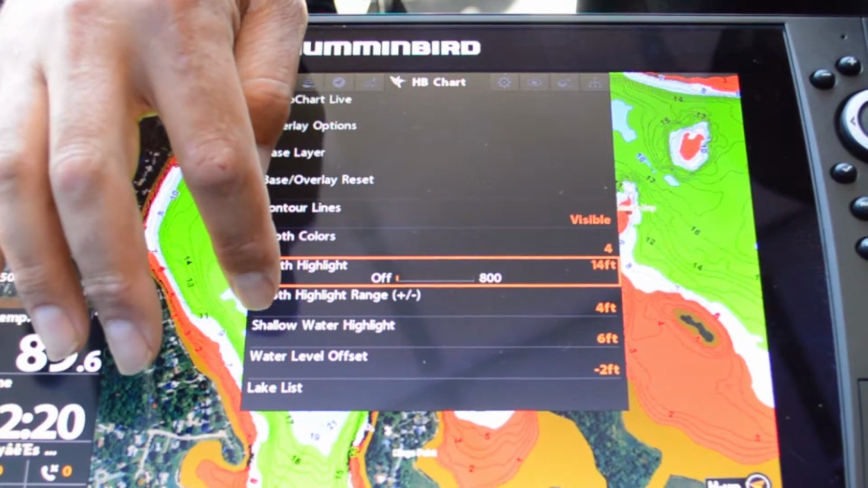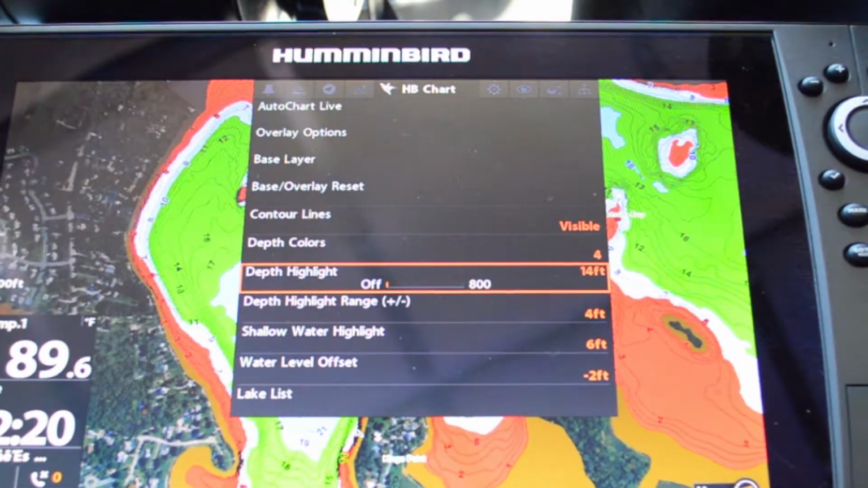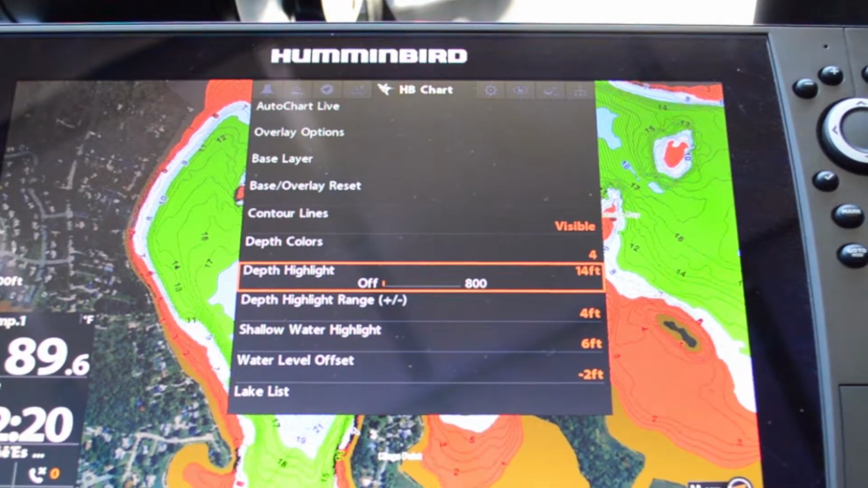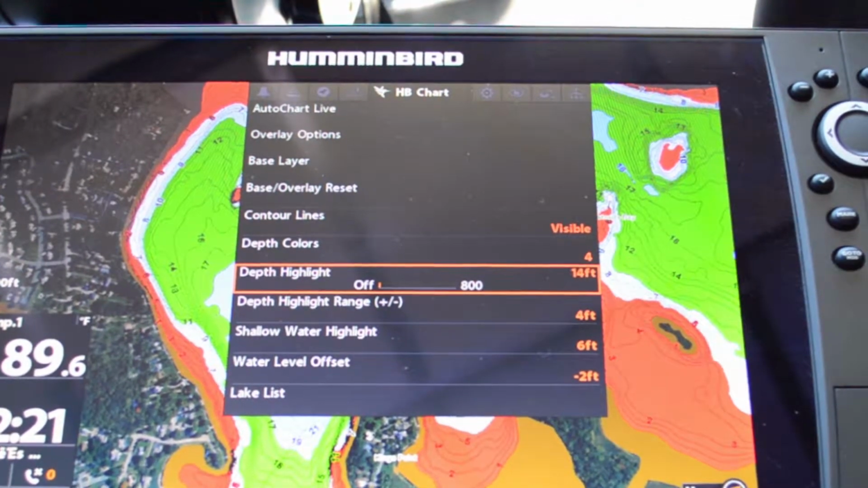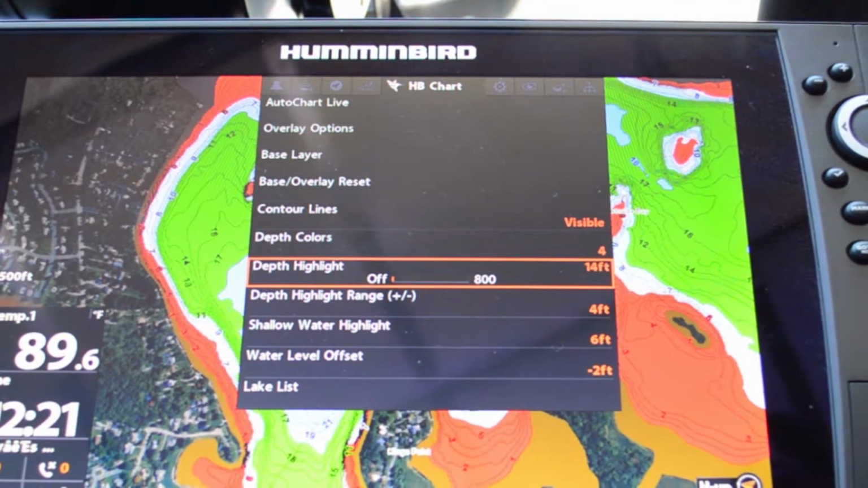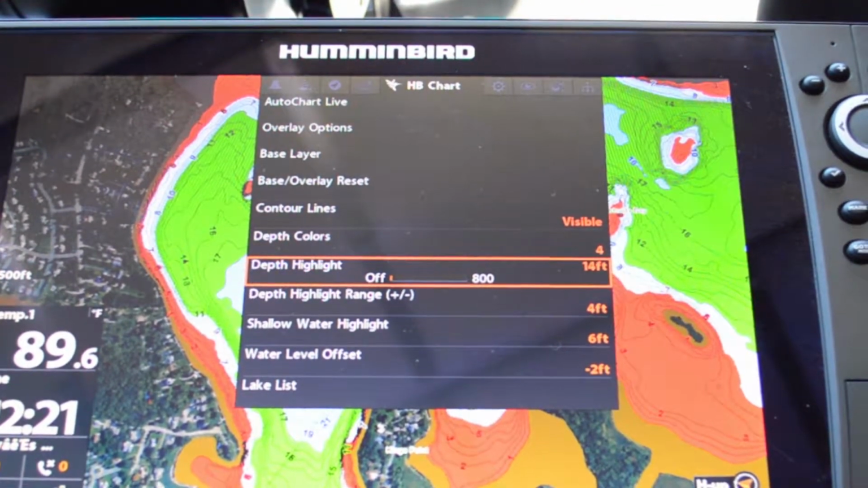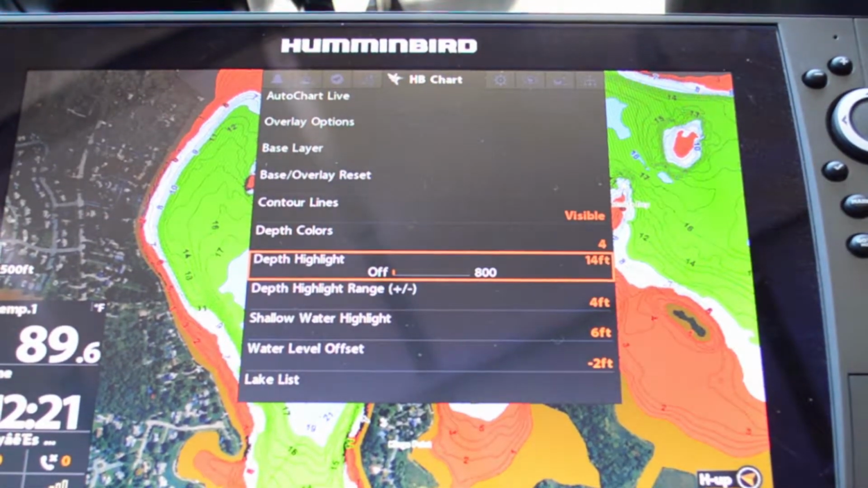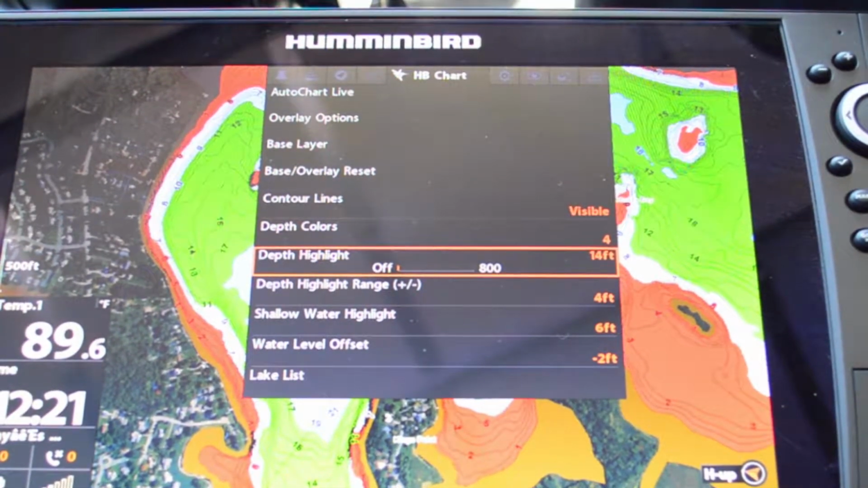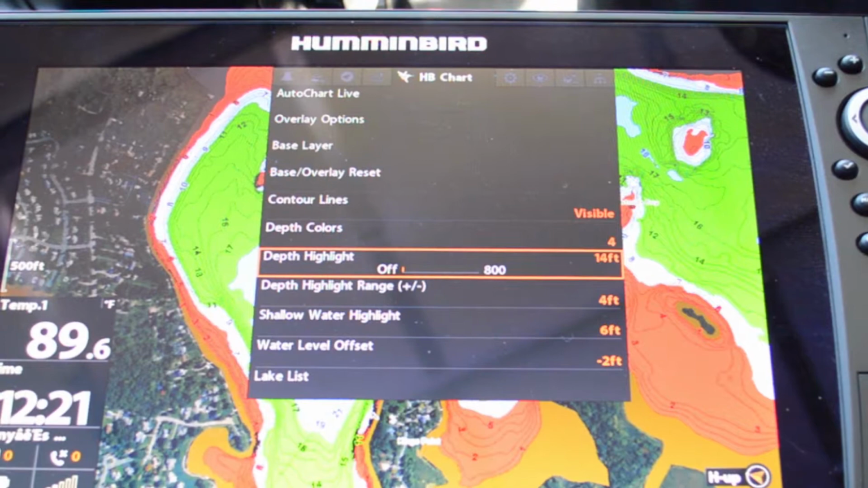And then I've got the shallow water highlight set at 6 feet. So everything that's red is from 0 to 6. In the springtime, that helps me look for spawning fish or shallow spots, shallow humps, things like that. It also helps me navigate. If I'm at 6 feet or under, I should take warning that it's getting shallow, and should be looking to not run my boat aground.